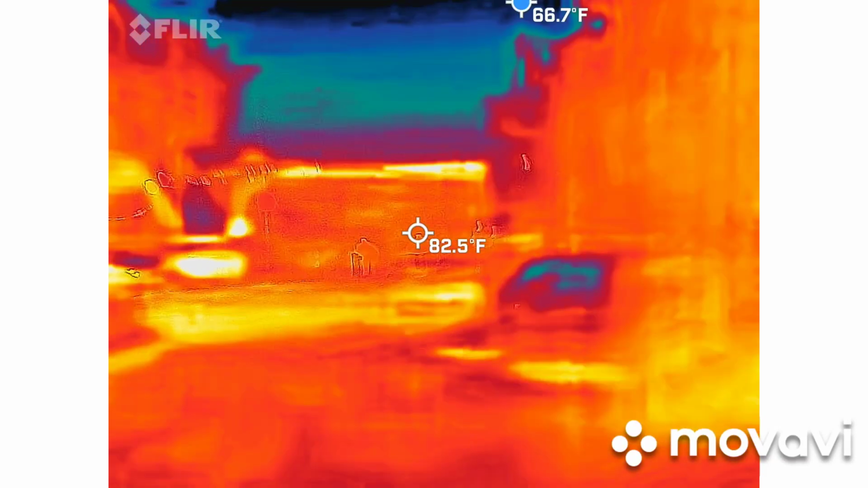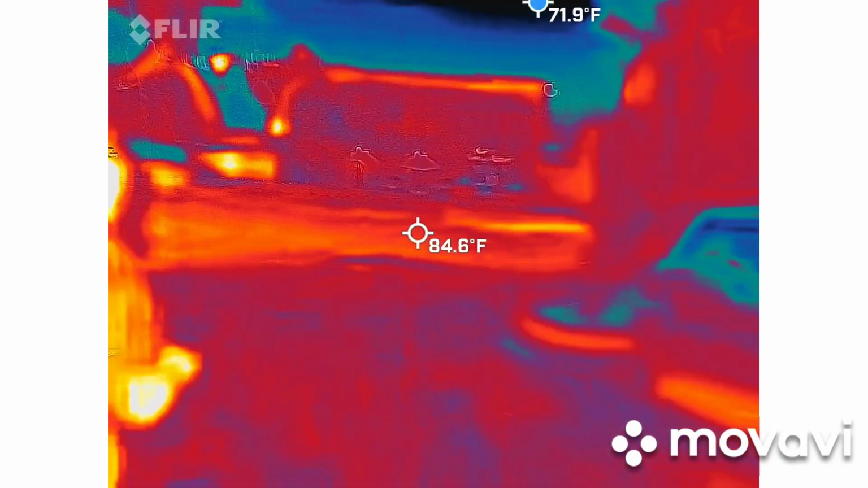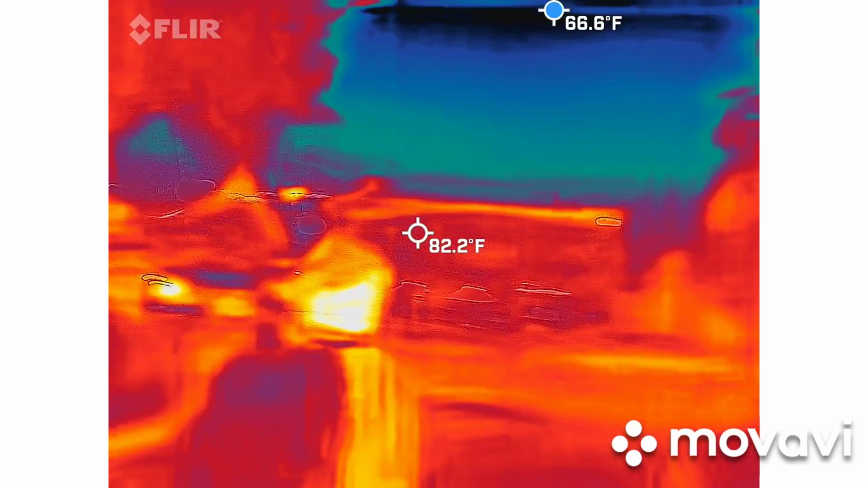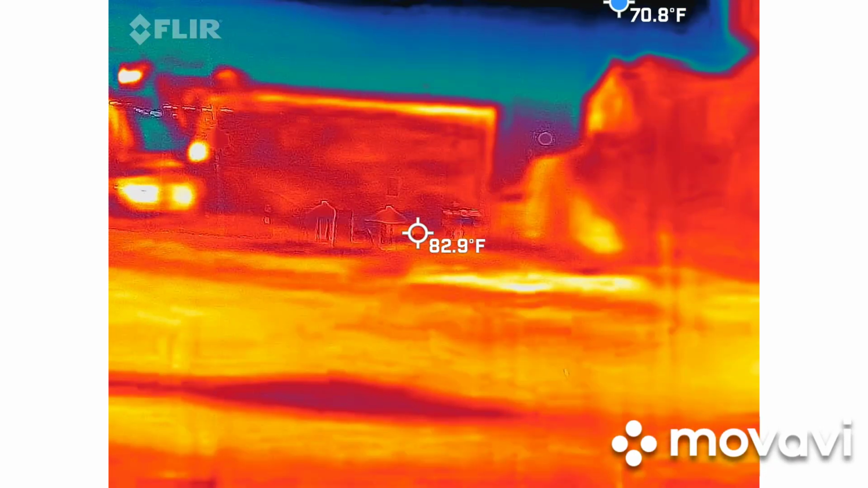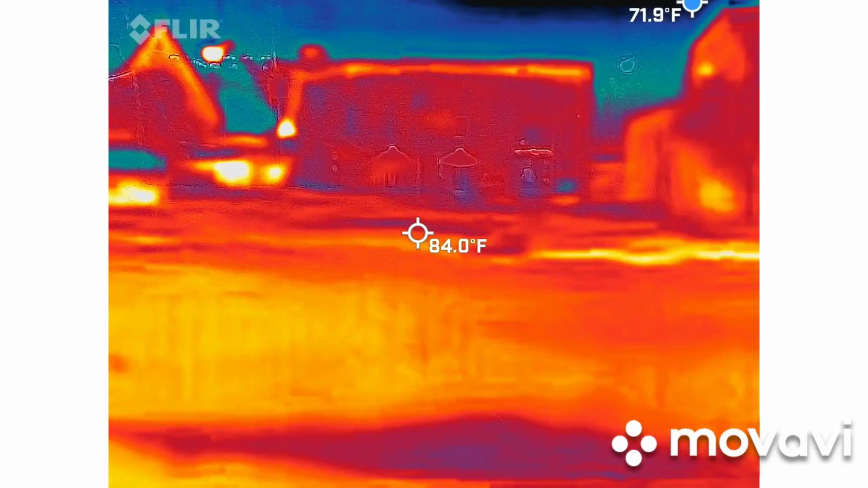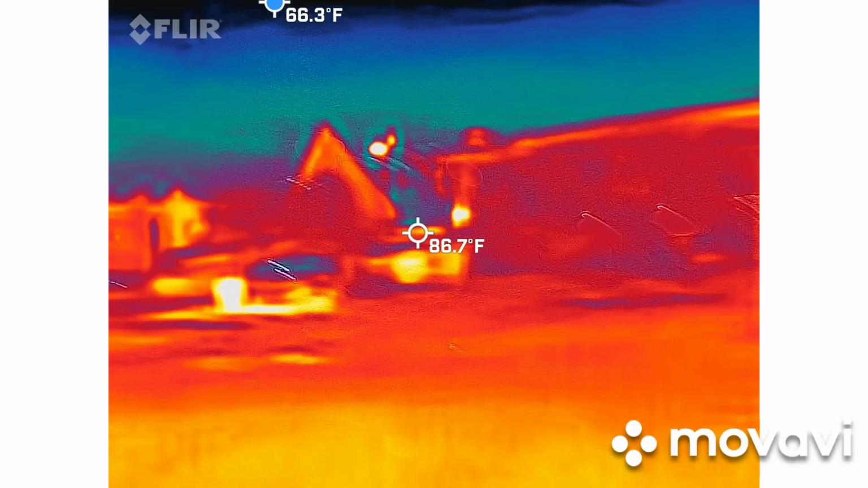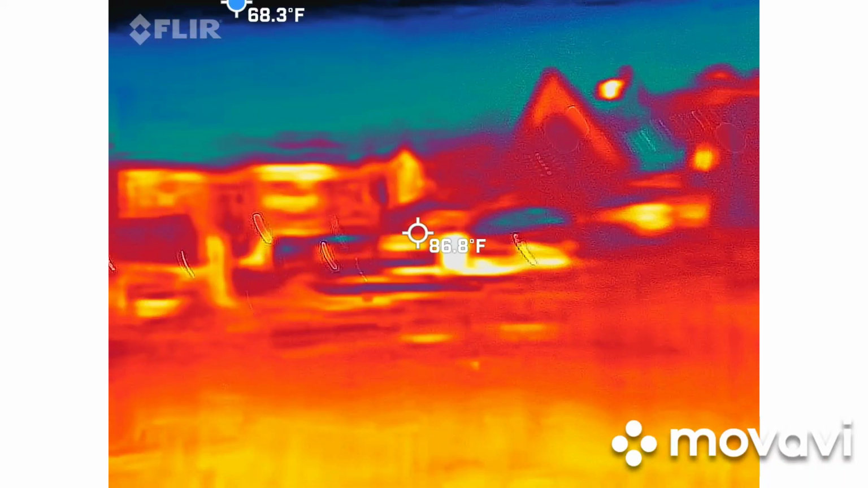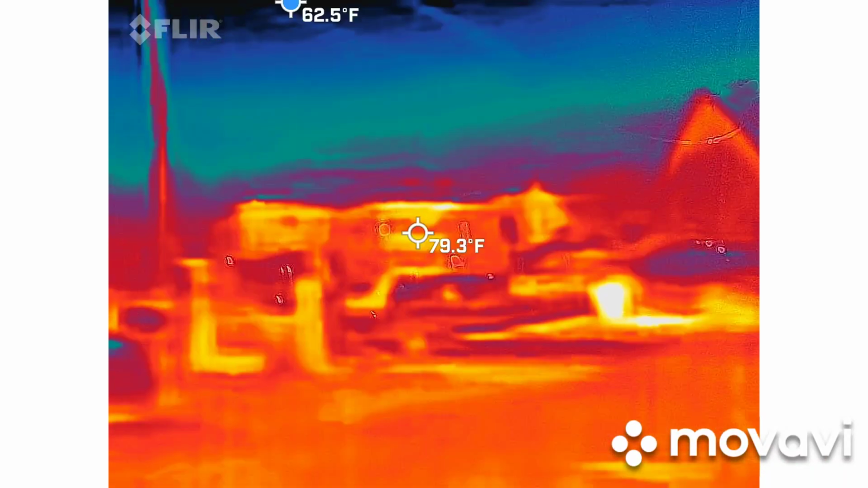Yep. Wanted to make sure we are on target with our temperatures. Cool. Again, you never know what's going to pop up. So last night I had things drop down into the 67, 66 degree range, which was really nice. On a nice cool night just like this, it was an average of about 83 to 86 degrees. Something drops down to 67. Unexplainable. Yeah, especially when we're getting answers out of the spirit box at that particular time.